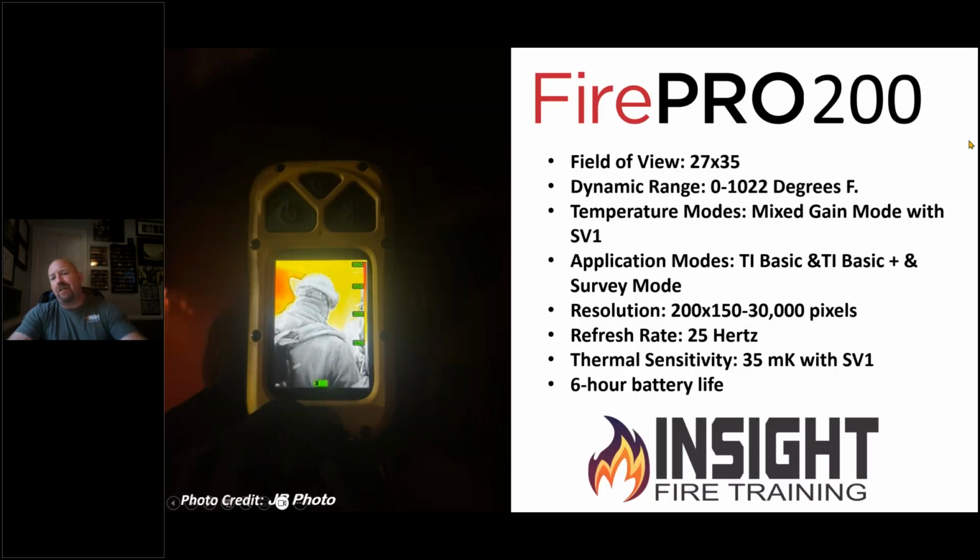So let's talk about the devices that Seek currently offers and how they can benefit you. In the realm of situational awareness, there's two models that they make, a FirePro 200 and a FirePro 300. This is a picture of the FirePro 200 from my friend, Instructor Joey Baxley. He has a company called JB Photo. And you can see the picture of the firefighter with the fire training environment behind them.